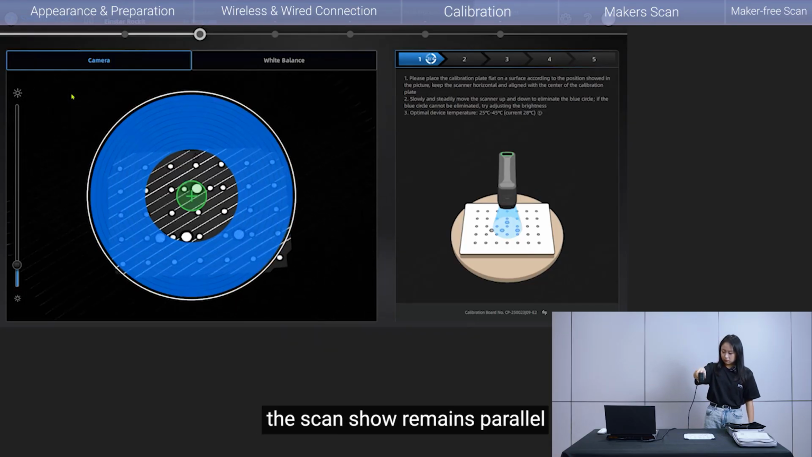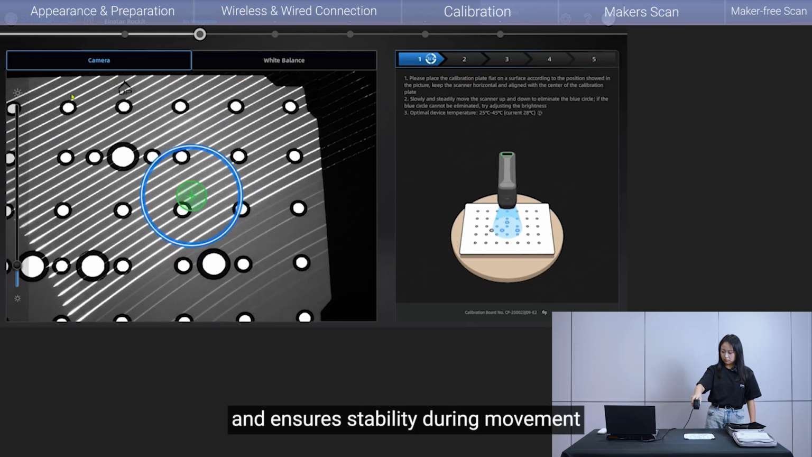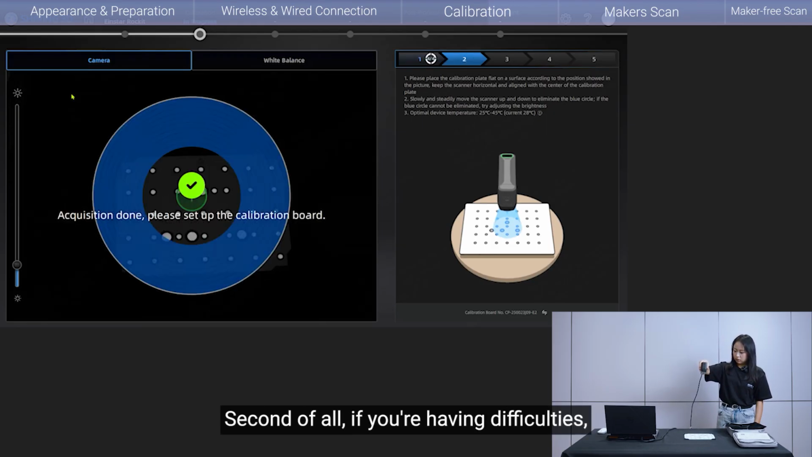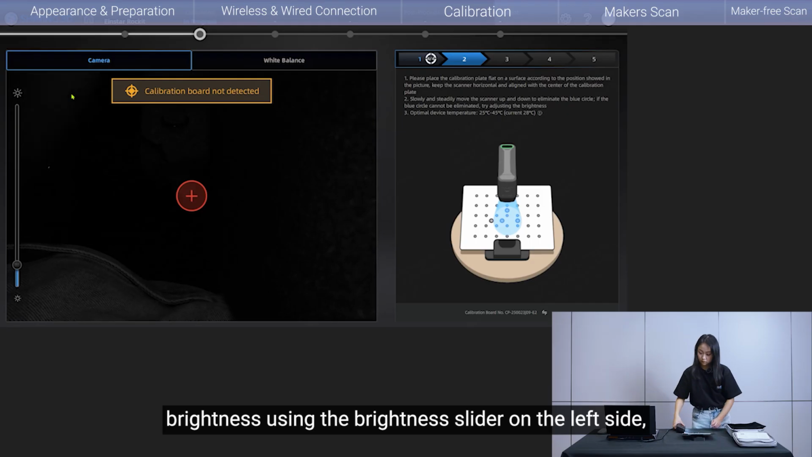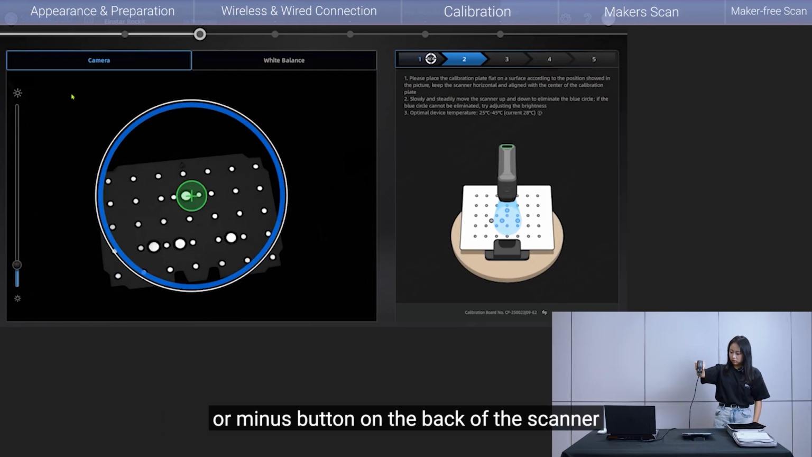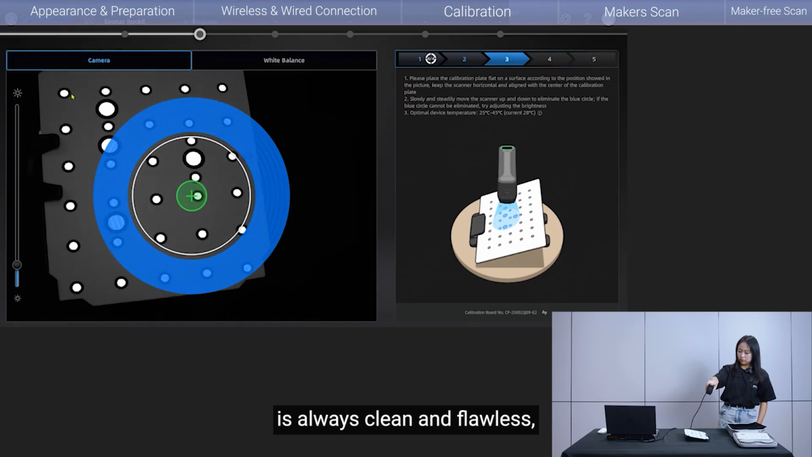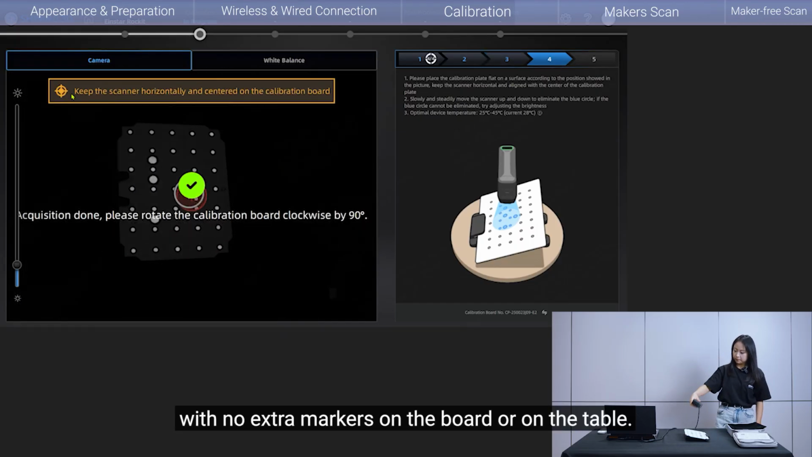First of all, the scan should remain parallel to the plane where the calibration board is located, and ensure stability during movement, and do not operate too quickly. Second of all, if you're having difficulties, try adjusting the camera brightness using the brightness slider on the left side, or simply press the plus or minus button on the back of the scanner to adjust the brightness. Lastly, make sure your calibration board is always clean and flawless, well preserved, with no extra markers on the board or on the table.